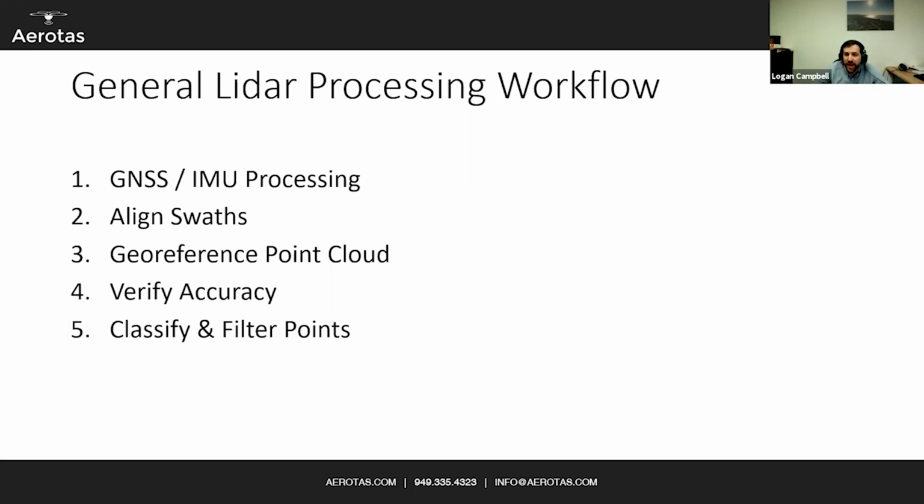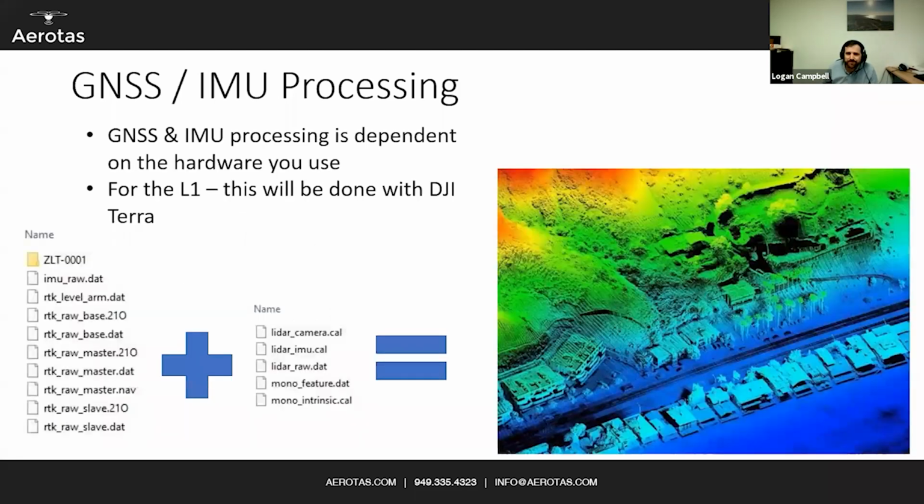You then want to verify your accuracy. We very, very strongly recommend verifying your accuracy before extracting any data, and then classifying and filtering your points. So let's go into each one of these five in a little bit more detail, starting with your GNSS and IMU processing.